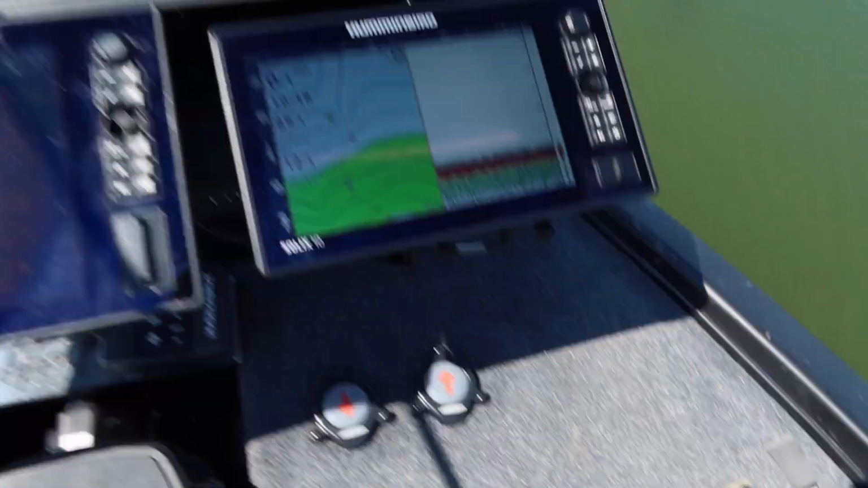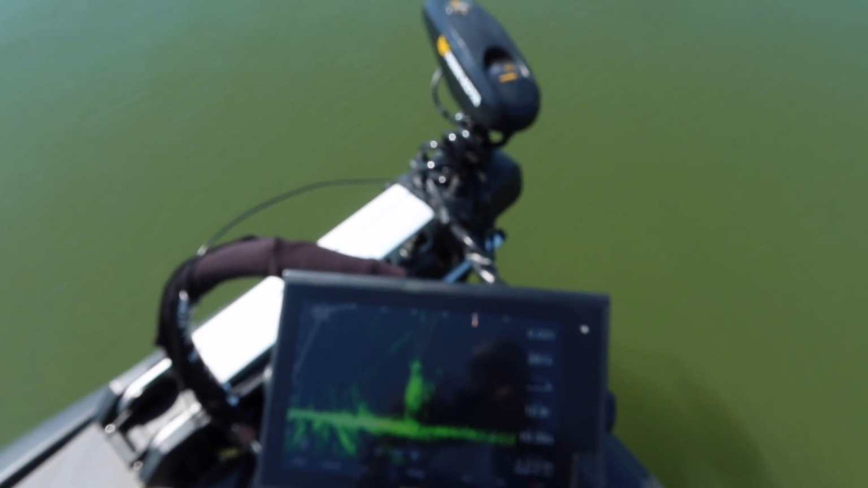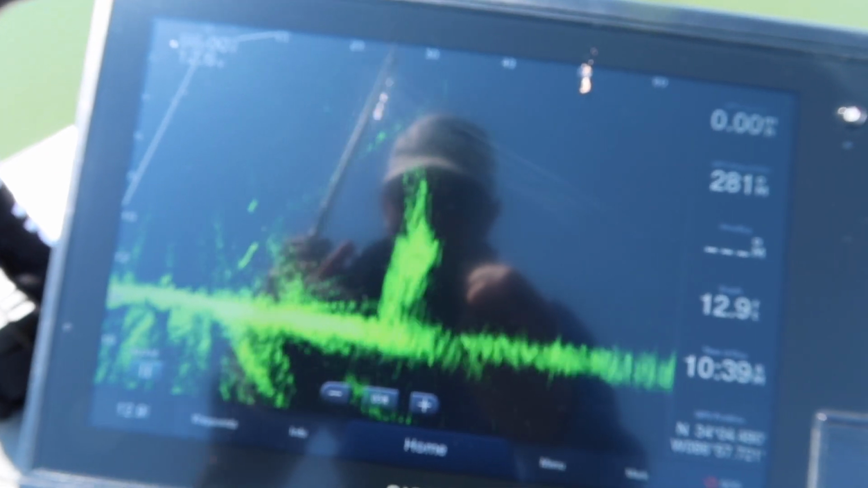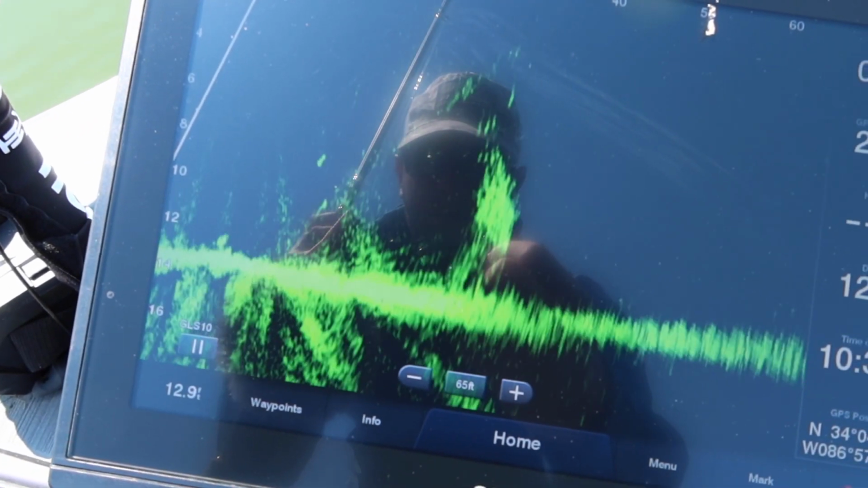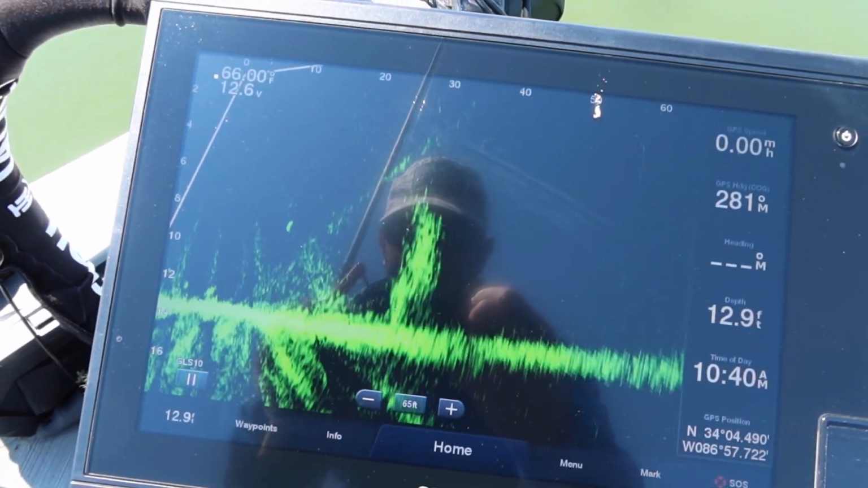So let me put the camera down just a second. Alright, so I cast it out beside the boat, just in that general direction where my heading is pointing, and holding the camera. And there's my speed crawl going up right over the top of it right now. I bring it right up over it. Right there it is. I'm hopping it. Now let's let it go to the bottom. So that in real time I can see exactly what my bait's doing.